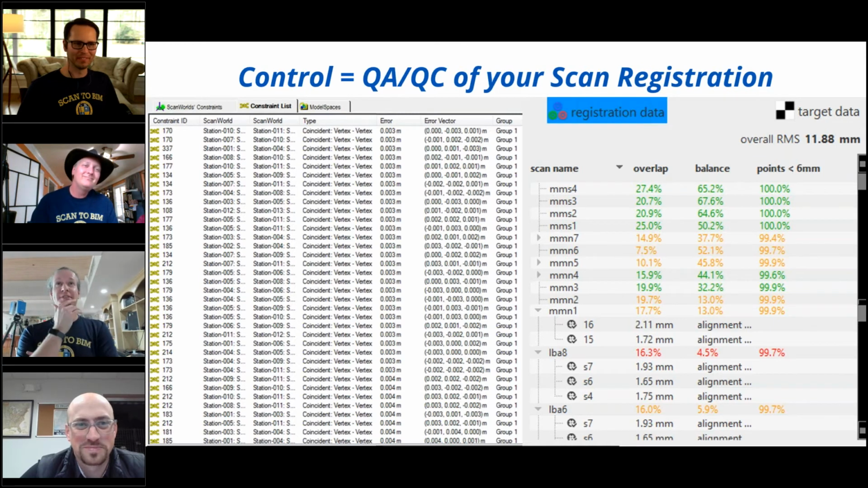One of my rules, of course, is always have a second pair of eyes. Because if you've sat at a computer for 5 days doing a registration, you are the worst person to QA/QC your own registration. So it's great to have another pair of eyes look at it, unless you're a one-man shop, in which case you're hosed.